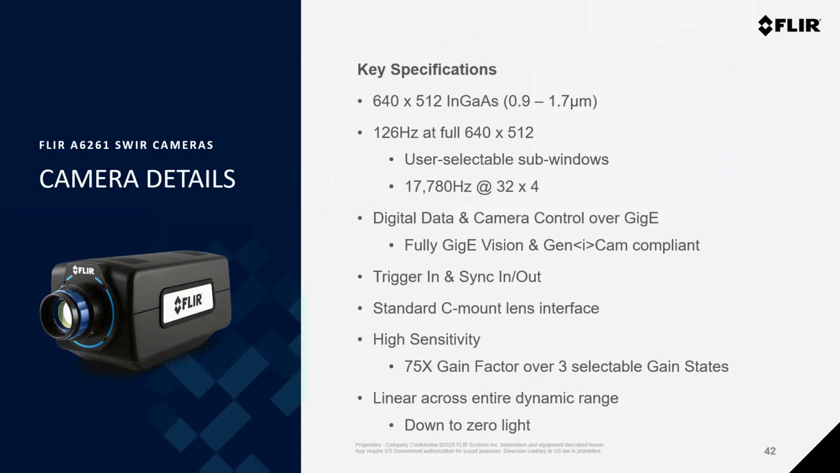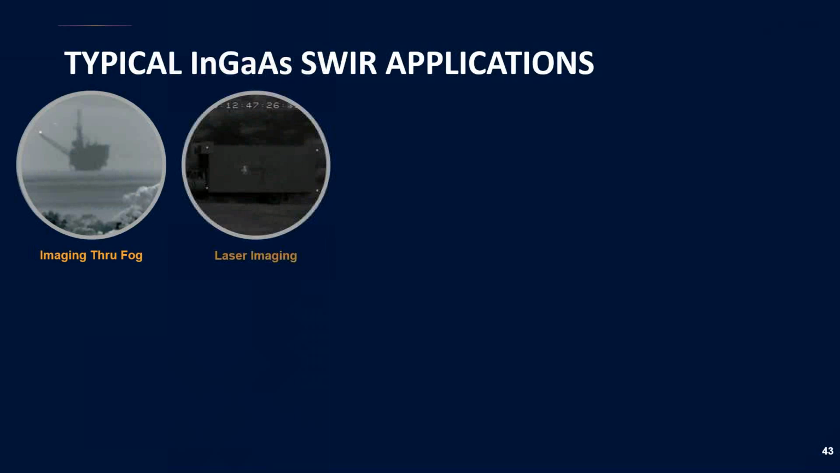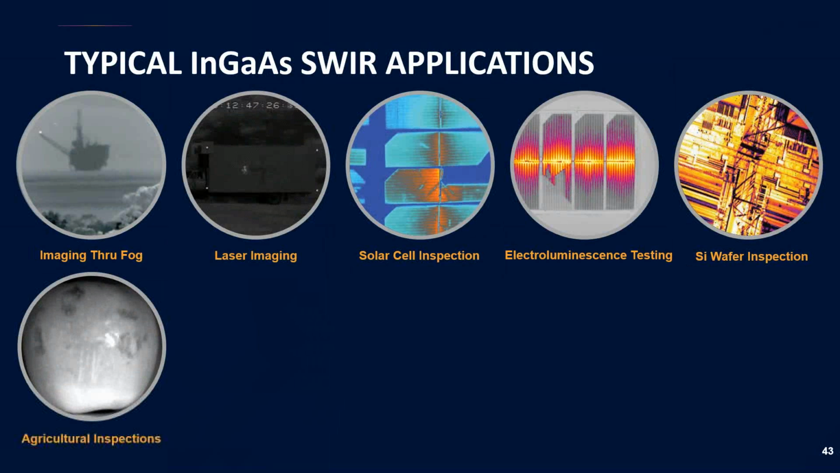The InGaAs detector in these cameras is extremely linear over the entire dynamic range, and there are 3 selectable gain states that allow the camera performance to be optimized to fit nearly any scene requirement, whether it's low light or high light. So here are just a few of the unique applications where a SWIR camera is the ideal solution.